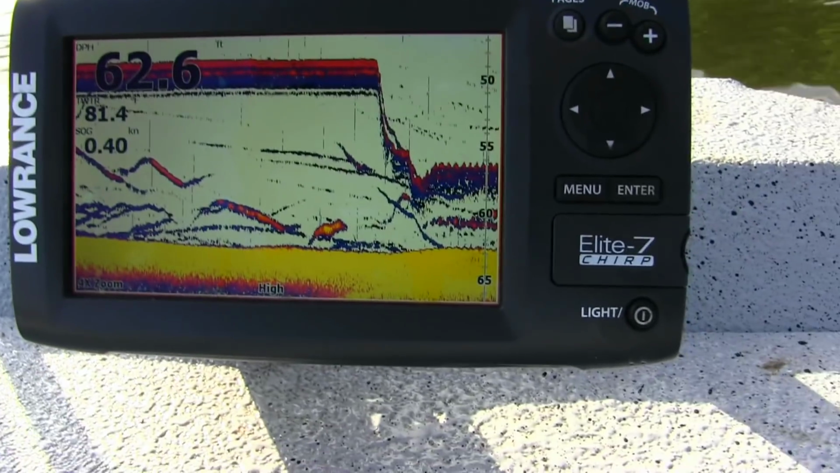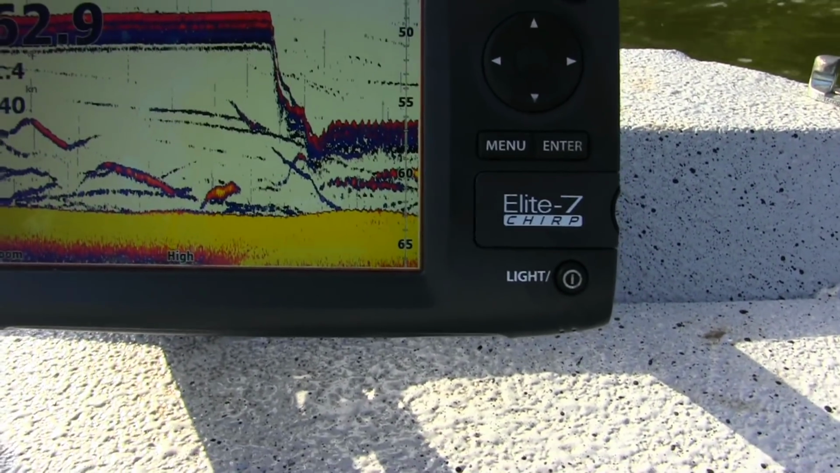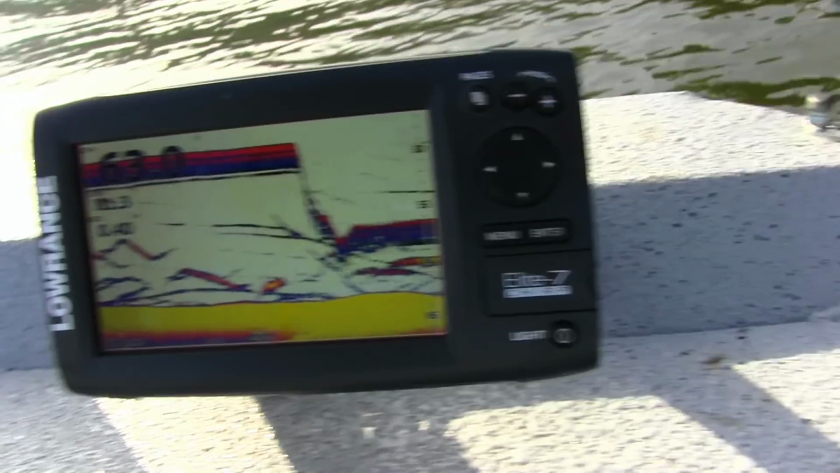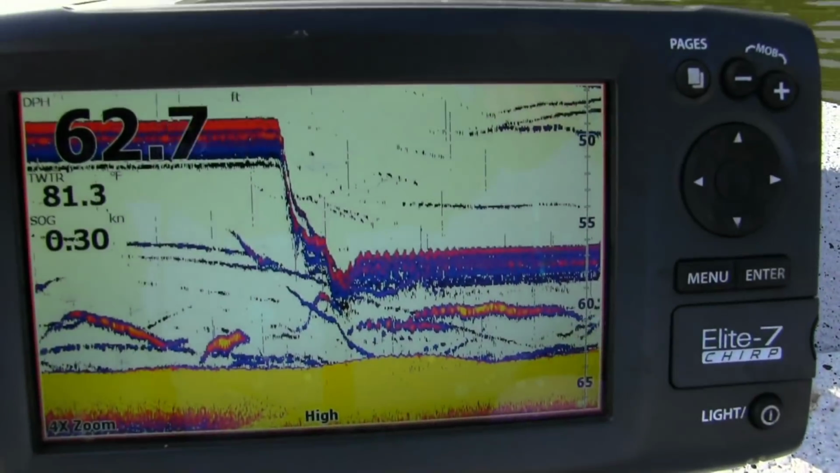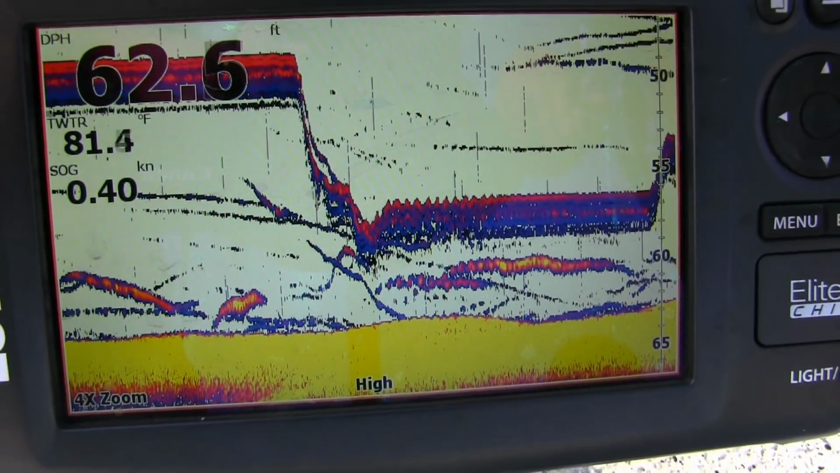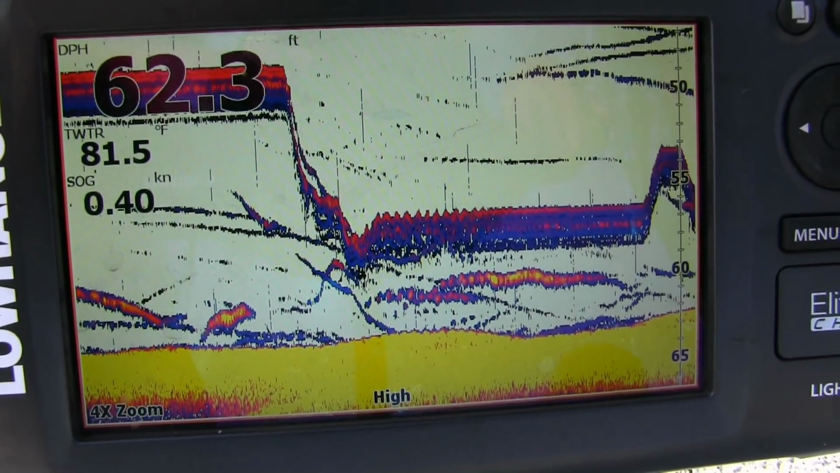All right, guys, like I say, you need to keep on your toes when you're drifting. We was in 50 foot of water a while ago. All of a sudden, we're in 62 foot of water, and you can see where I just dropped my bait down. As you see, there's a fish below me here, but if you see I'm gonna pull my line up and watch that red and blue line. See how it comes up? And we'll drop it right back down.